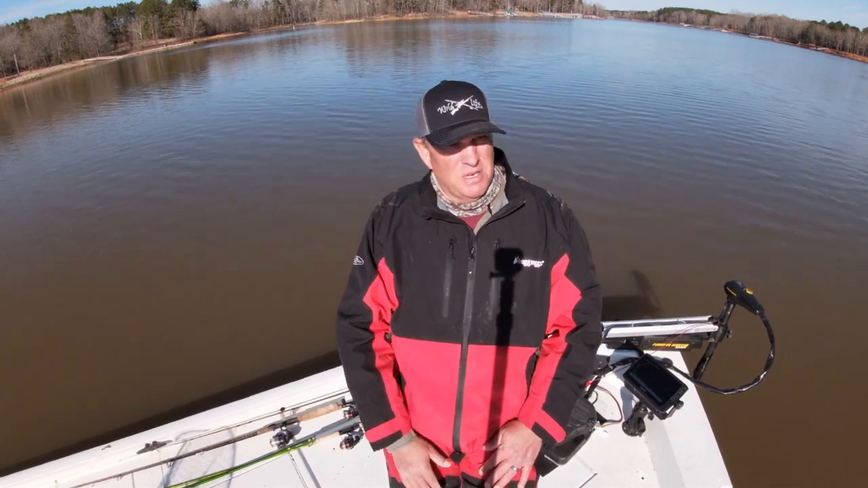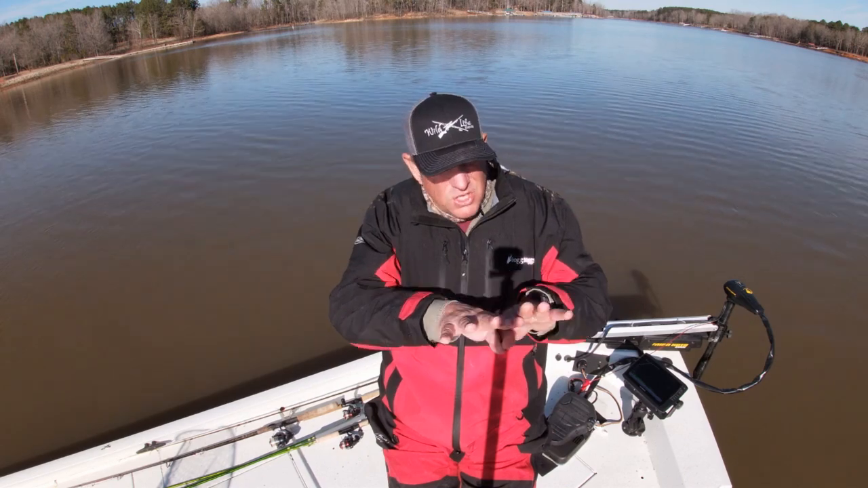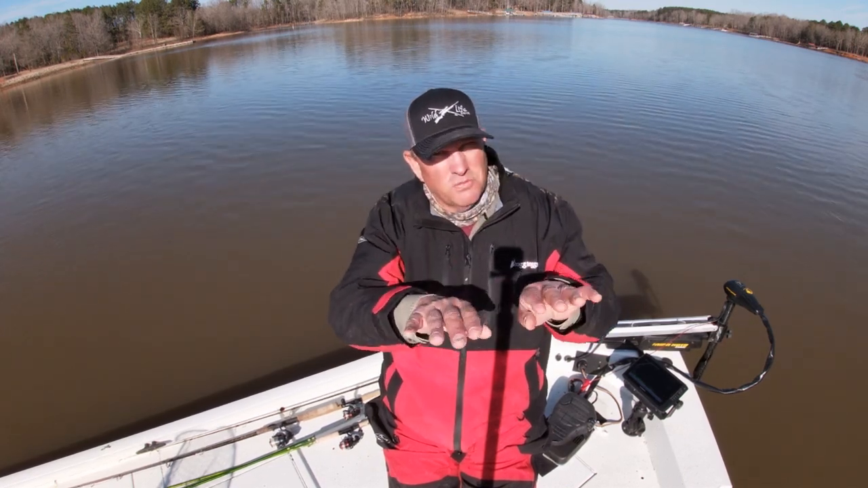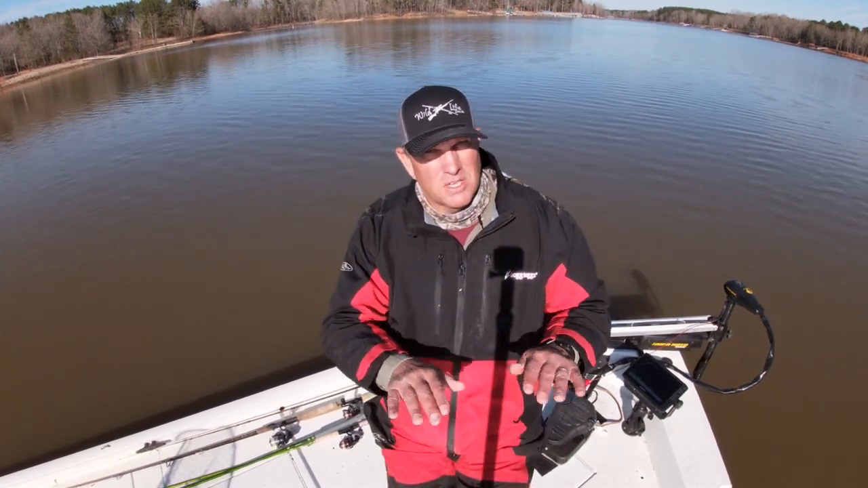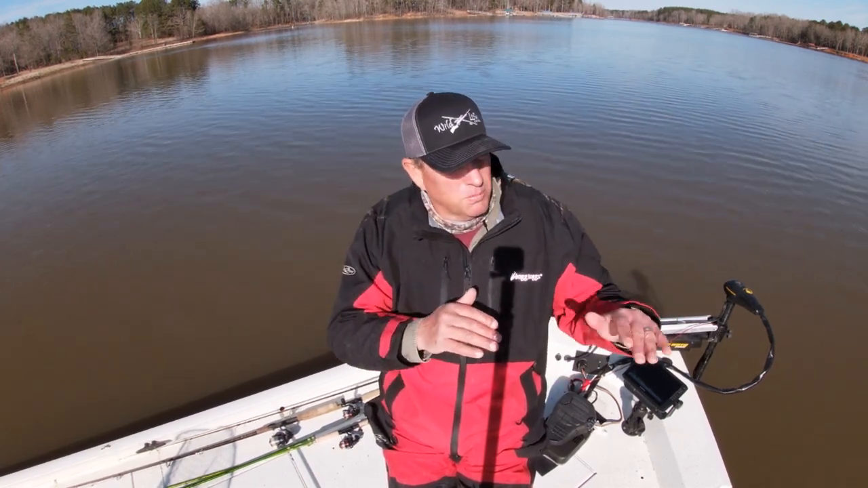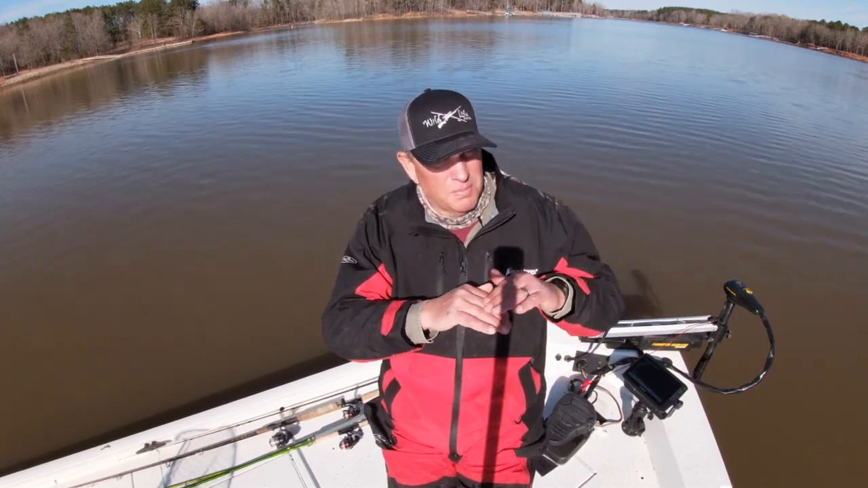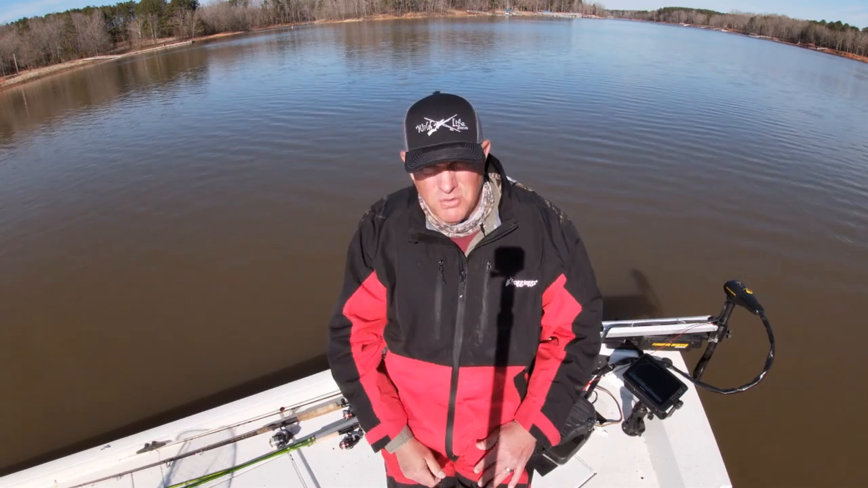I didn't really see that many fish. I saw fish in transition, just deeper water just before it gets into some shallow water. I don't think it's quite got warm enough, that's just my opinion, for them to really move up. There's a lot of fish right along the creek channel drop edges getting ready to move up.